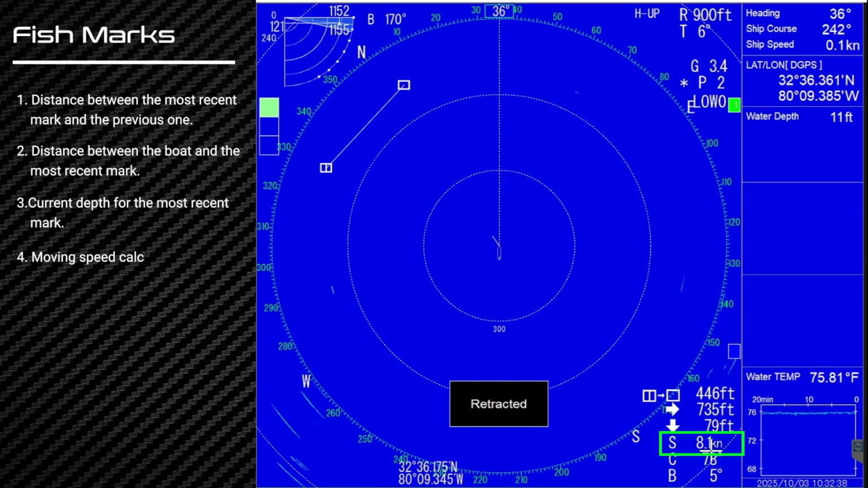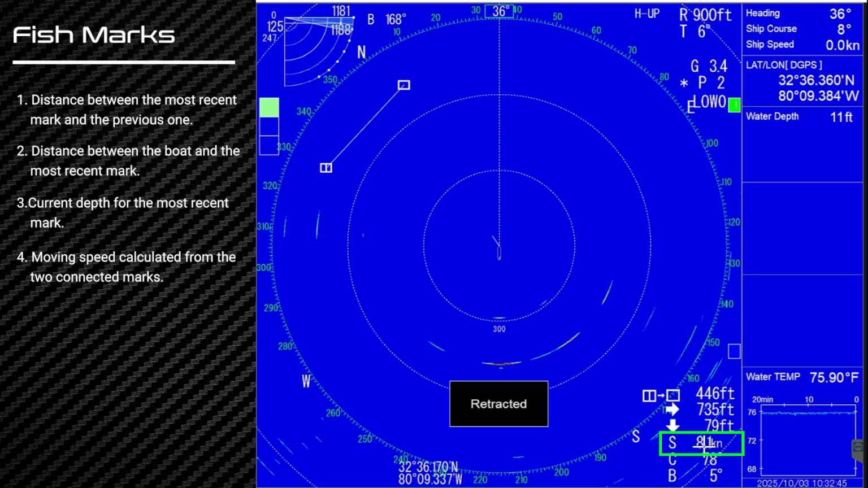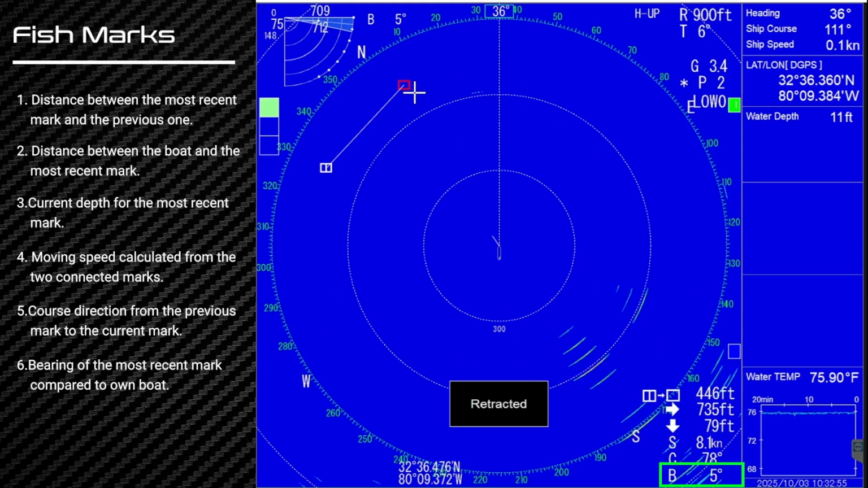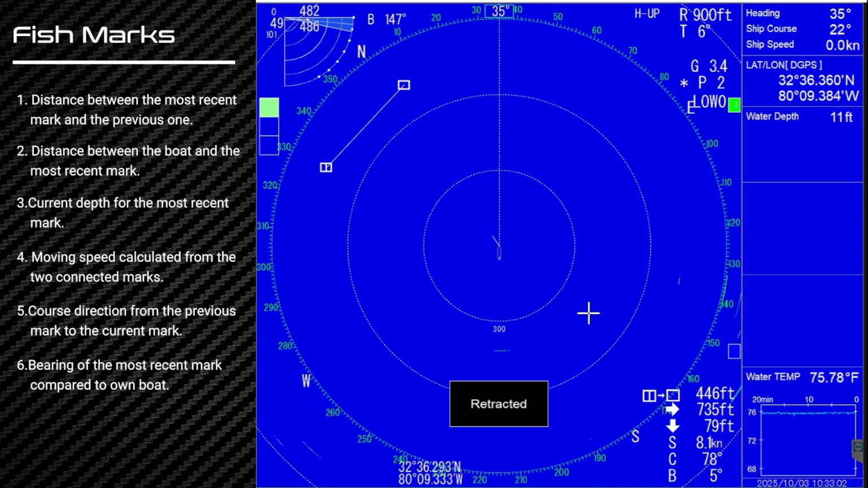It tells us a speed that the fish was traveling in between our 2 fish marks, which is 8.1 knots. It gives us a course or a direction that the fish is swimming, and it gives us a bearing to our fish mark, 5 degrees. Okay. So there's some different information here.